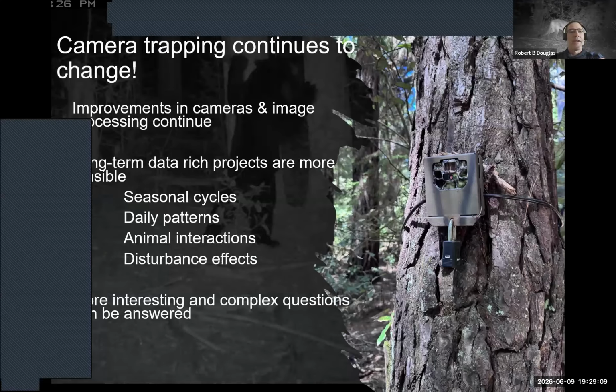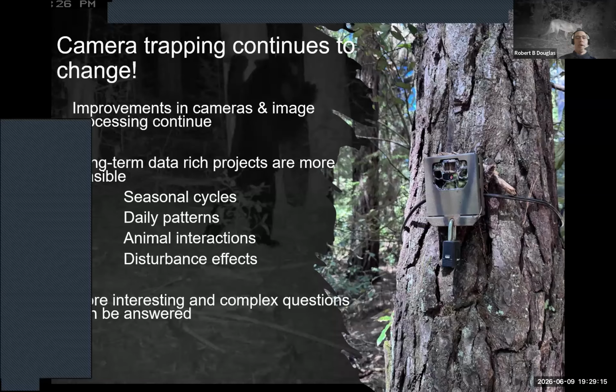So camera trapping continues to change, with improvements in the cameras themselves and image processing continuing. Long-term, data-rich projects are just really more possible with the use of AI. We can look at seasonal cycles, daily patterns, animal interactions, and really get at the effects of disturbance to help us make management recommendations on how we manage people and wildlife on public forests. And this really just opens us up to being able to answer more interesting and complex questions.